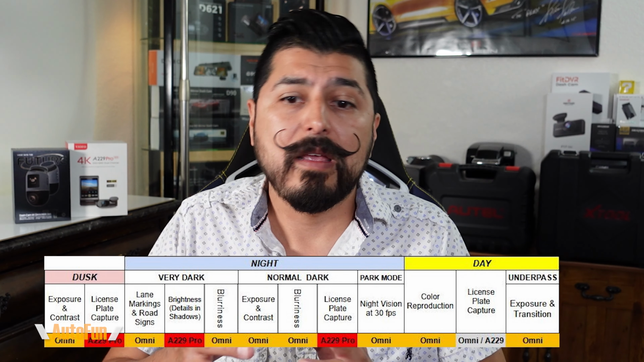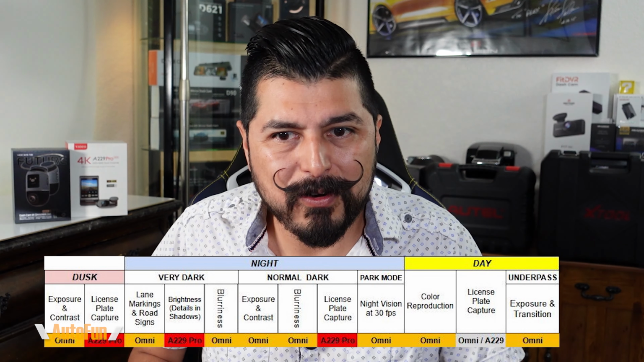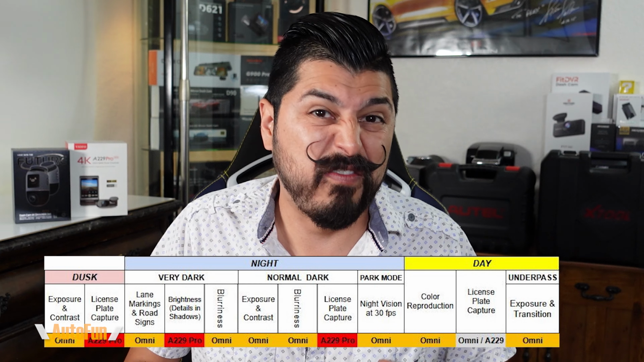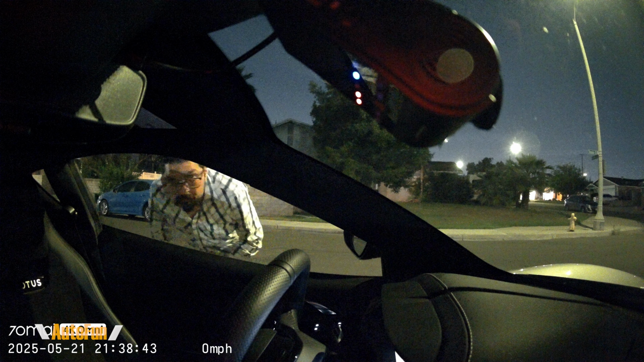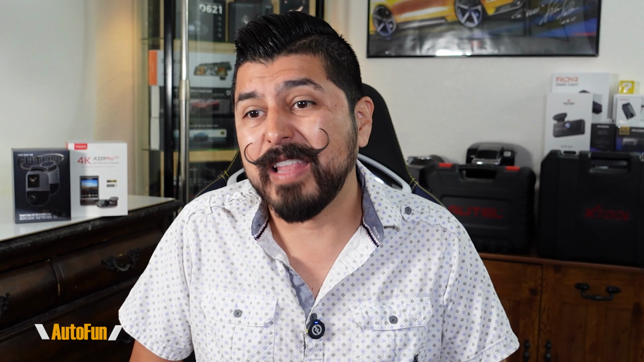Now under the blurriness, basically how clear things are, basically avoiding blurriness, I feel that the Omni did have a little bit more of a clear video on that very dark road. And for park mode, I think there is no contest there. Definitely I do prefer the park mode on the Omni because of that full color night vision at 30 frames per second. As I showed you, the A229 Pro does support night vision, but in time-lapse format, and I really prefer normal video versus the time-lapse format.